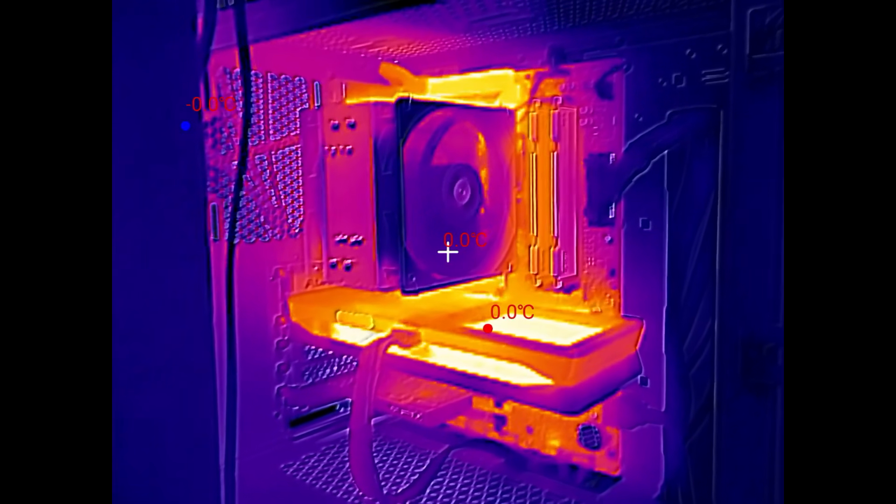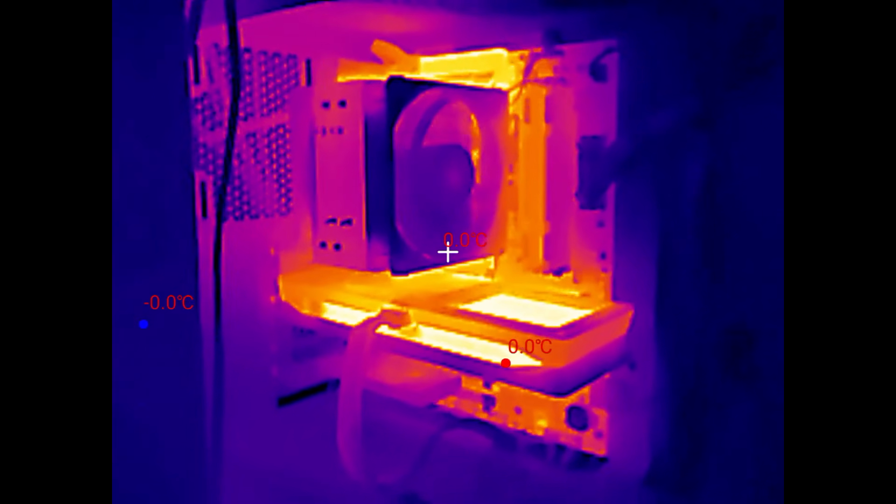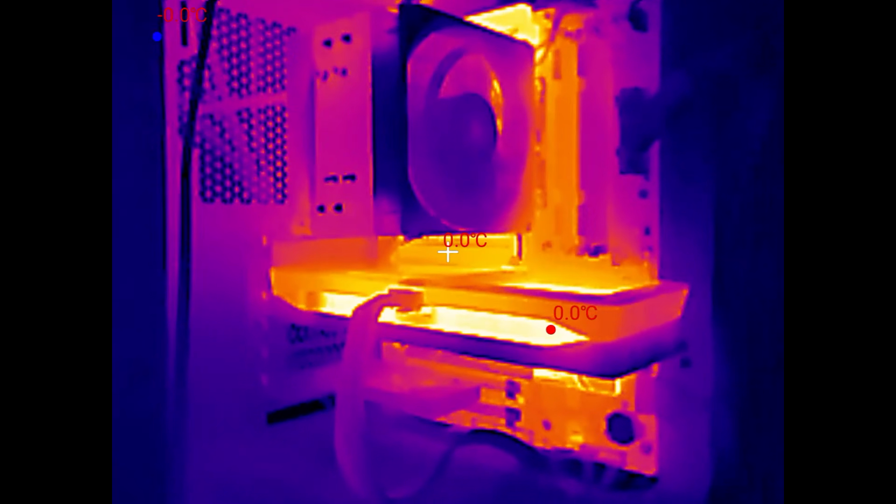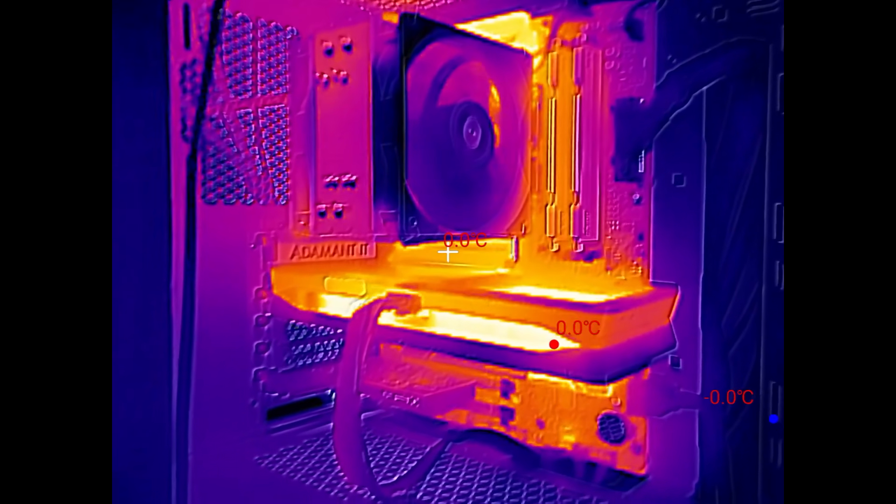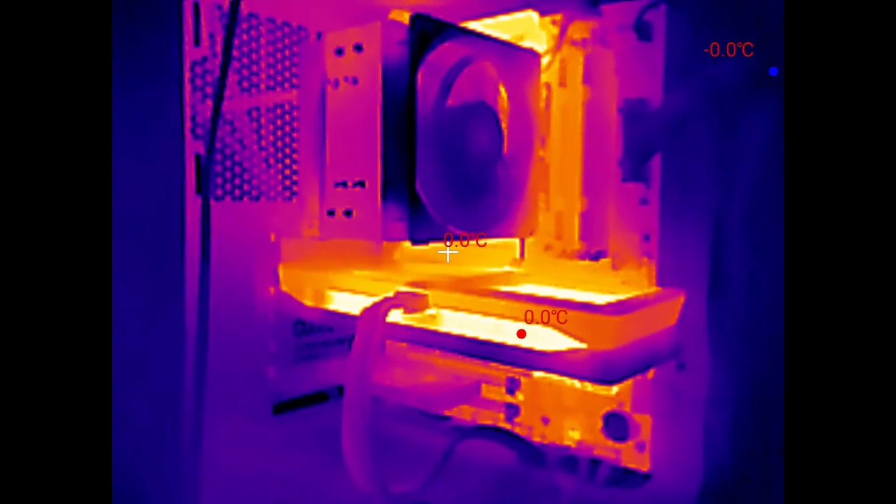The inside of a PC is always just cool to look at under infrared. There's a lot of heat sources, so you get a pretty clear picture from infrared alone. However, with the dual vision, we add in the lines that do get lost. In this shot, I'm sliding the mix slider up and down, so you can see the dual mode fading in and out.